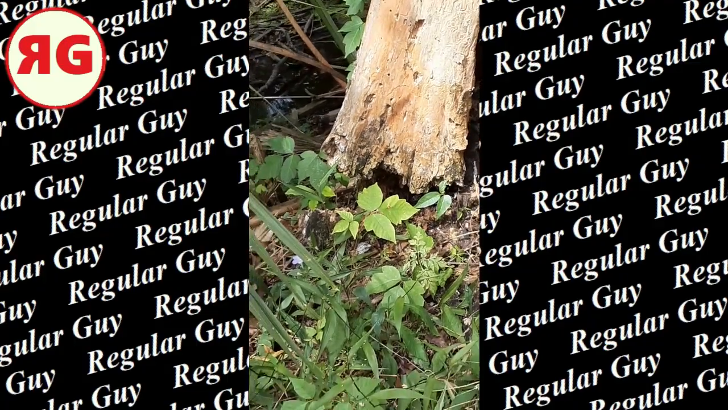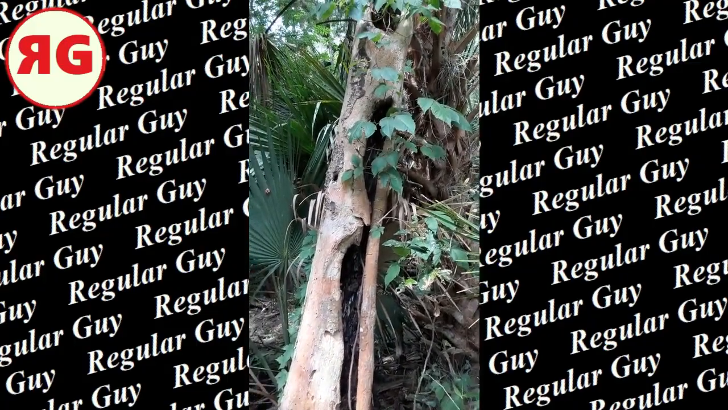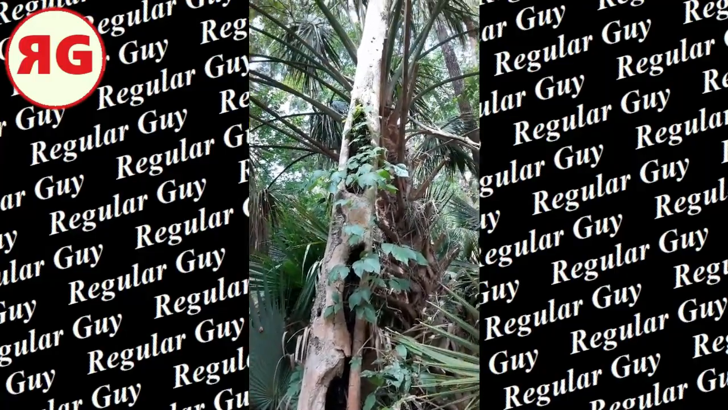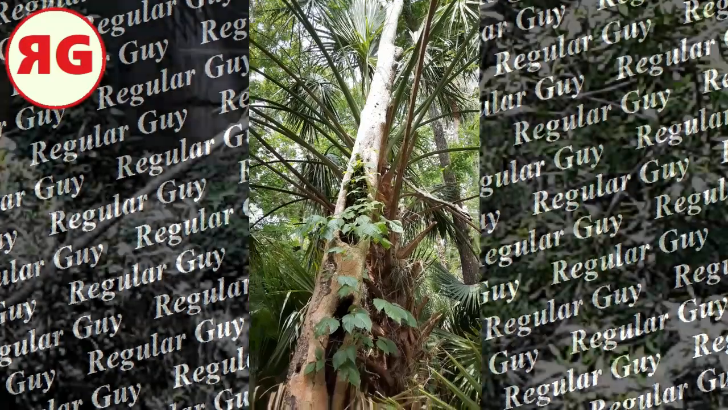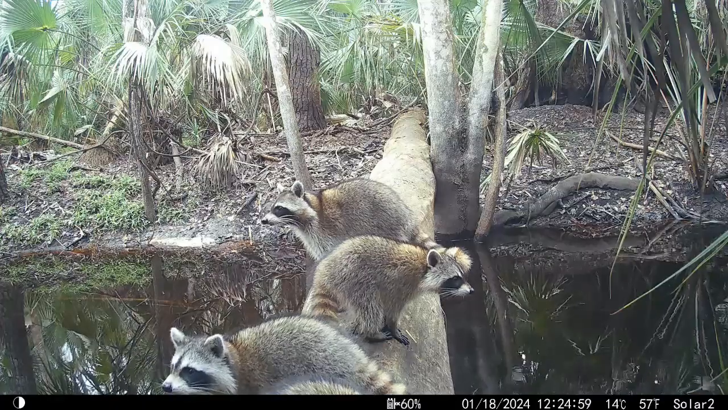Pretty interesting. And check this tree out. This thing is broken off completely from the ground and it's leaning against another tree. But there's another tree growing inside of its trunk. I thought that was pretty interesting. And here's a gator just kind of chilling. And here's the raccoons. You guys know what to do.